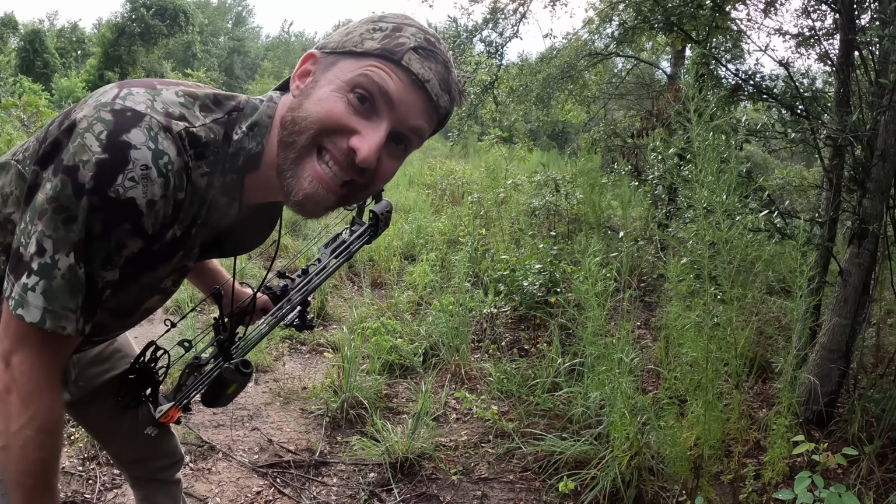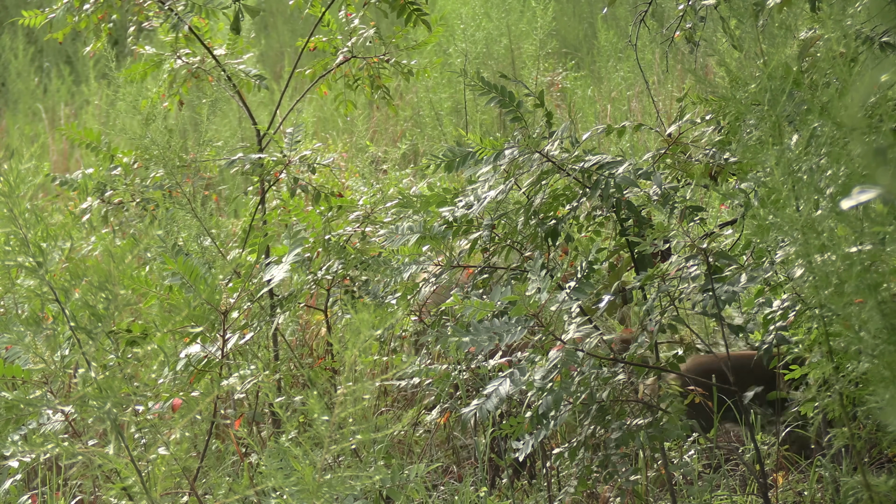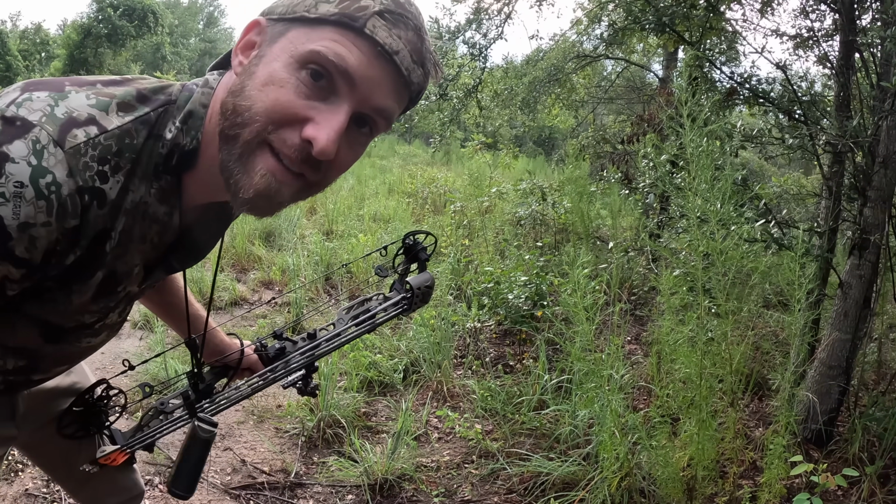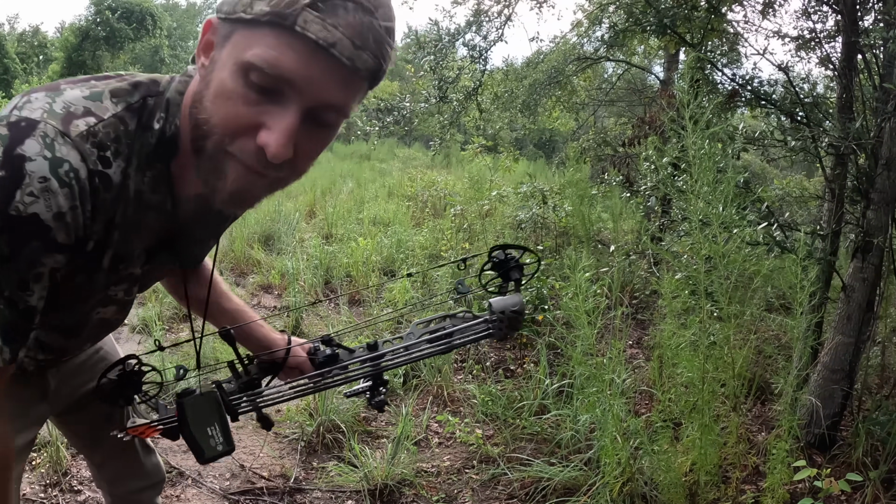Wow, she went down instantly with that Grim Reaper. She didn't go 3 yards. That's probably the quickest I've ever seen a hog die. I shot a boar about 10 years ago and he died pretty quick, but I think that's the quickest I've ever seen one die from a Grim Reaper. That was awesome.